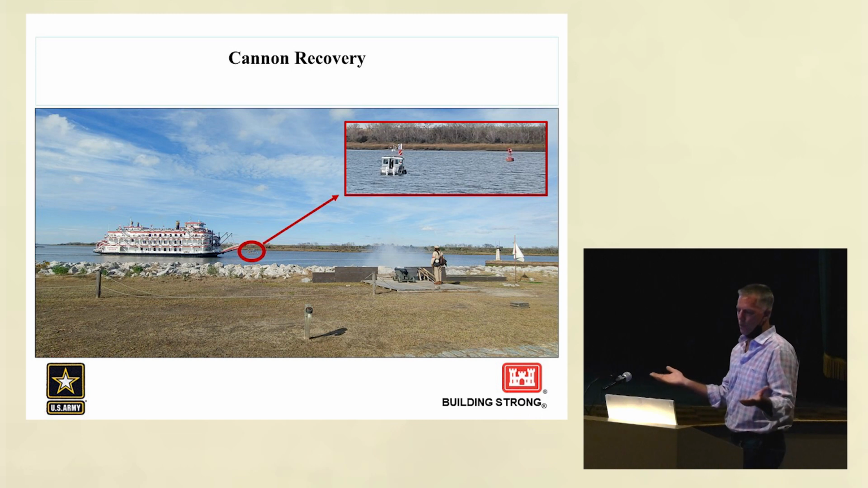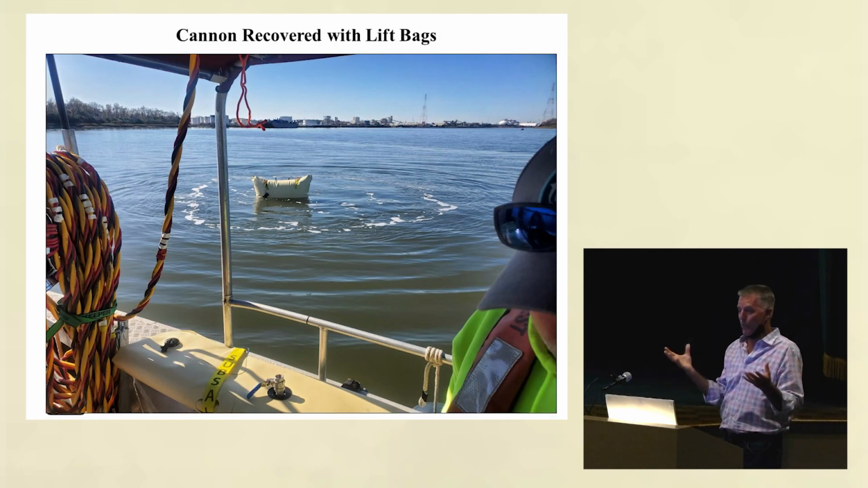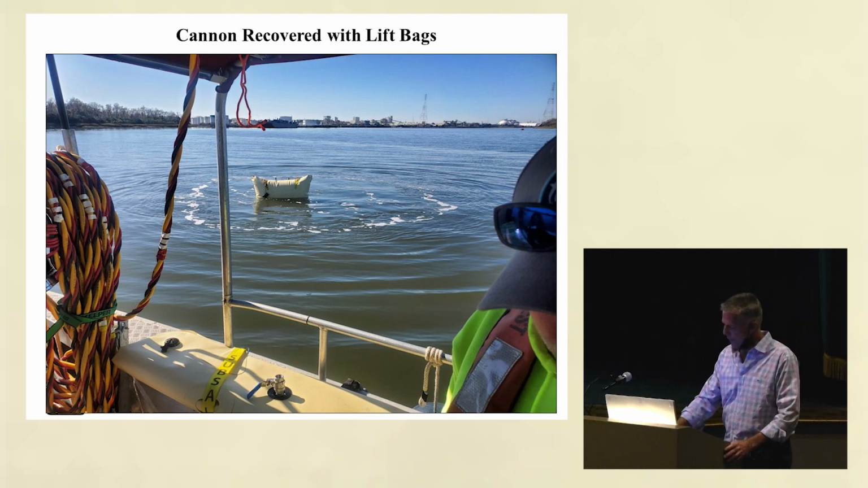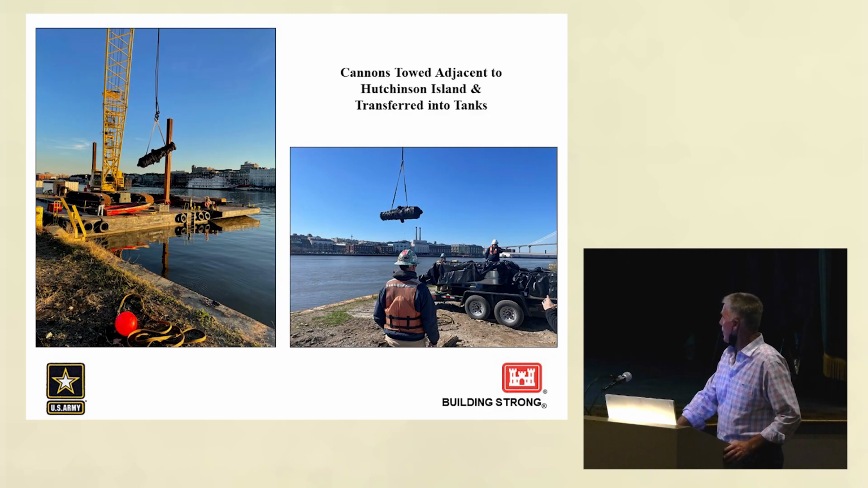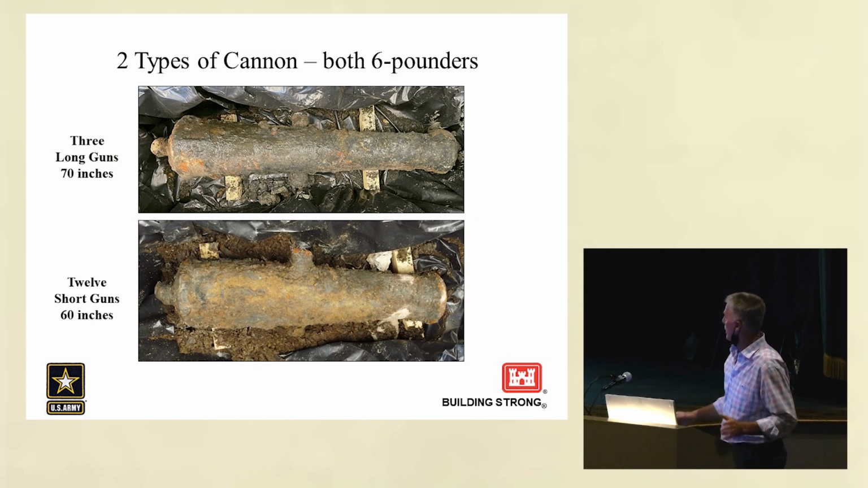So they recovered them with lift bags. That video that they showed of that thing popping to the surface, that was pretty cool. They towed them up to the city, or up to the depot, and raised them and transferred them into tanks where they were all analyzed and documented. This is Dr. Gordon Watts, he's pretty much an expert on cannon, along with Will Wilson, documenting them.